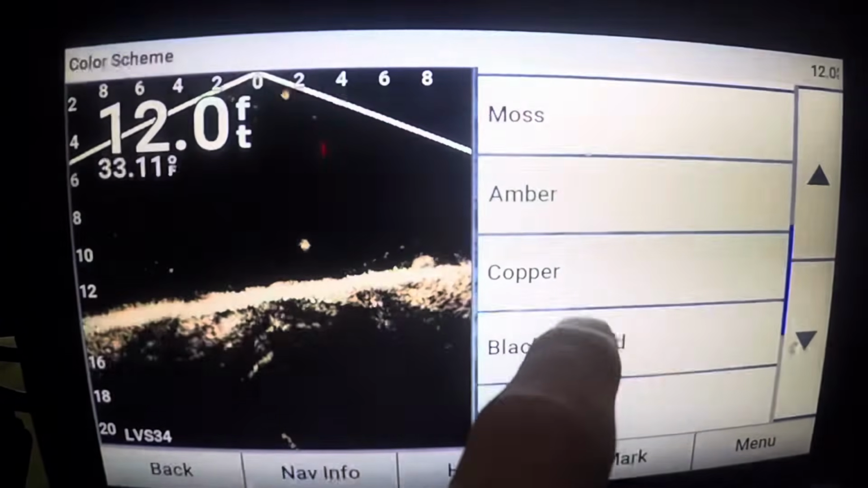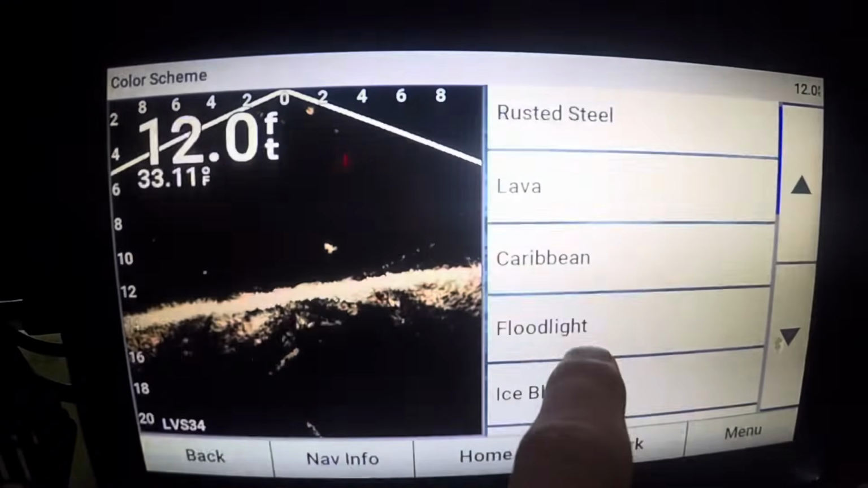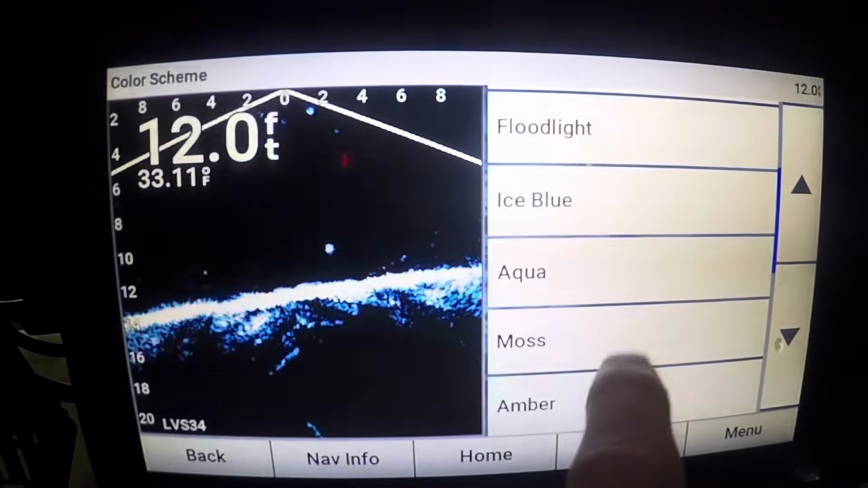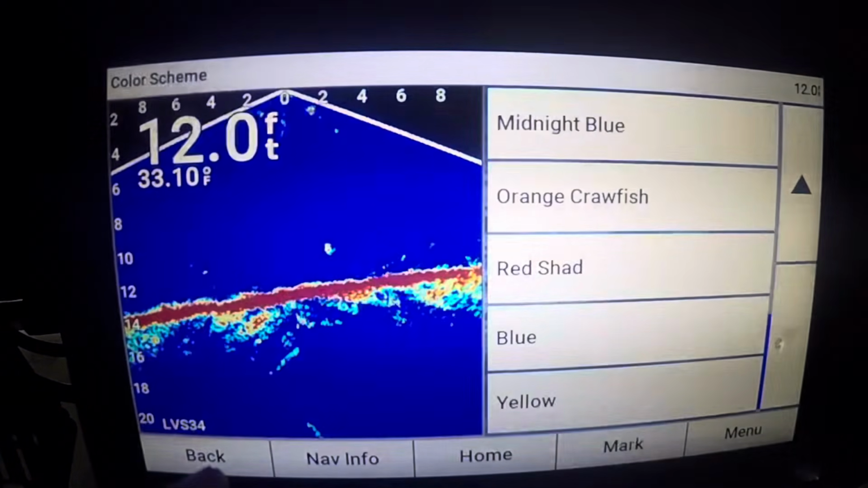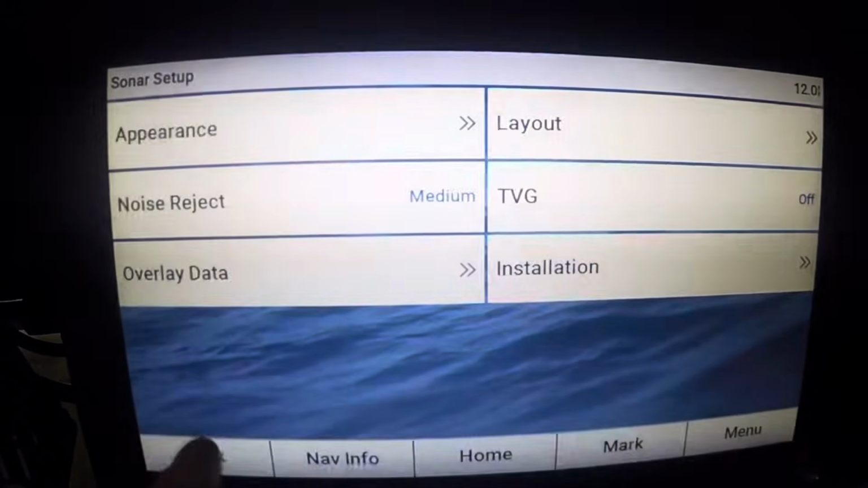Green, copper, different kinds. But a lot of guys, it seems, run this blue, and that's just what I like too. It looks best, I think, for my eyes. Doesn't mean that's the best for you.